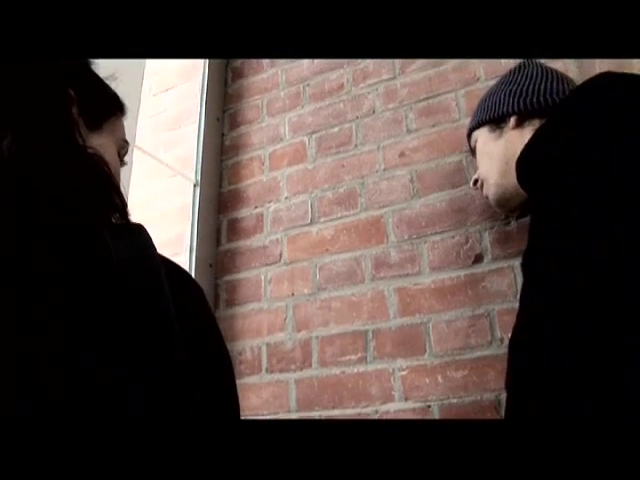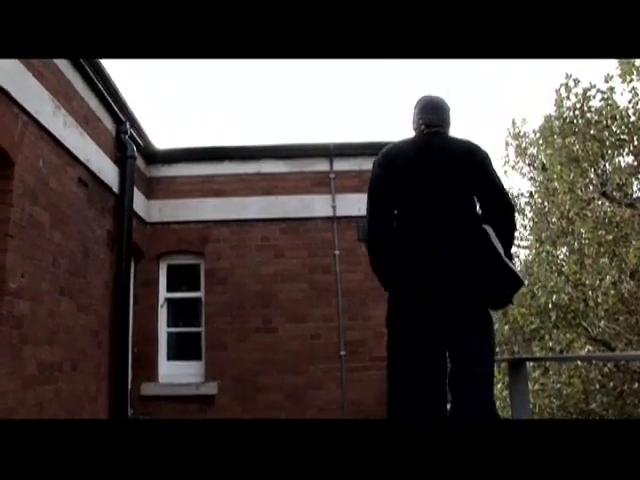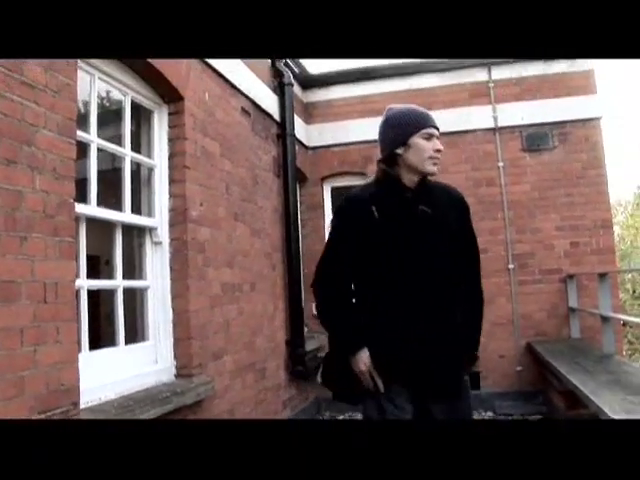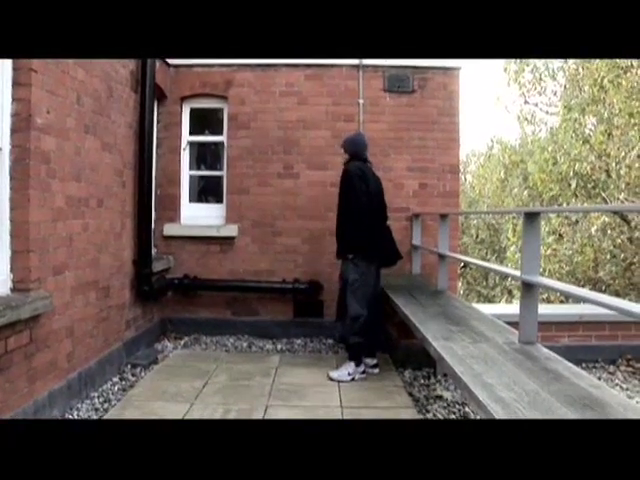We have many options. We can come from behind, jump over, and then do a tic-tac and grab the pipe, climb up, or go straight from the rail onto a cat leap. We can tic-tac here, step on the wood, go over the rail, come back. Yes, potential, a lot to do. A lot? Yeah, a lot to do.